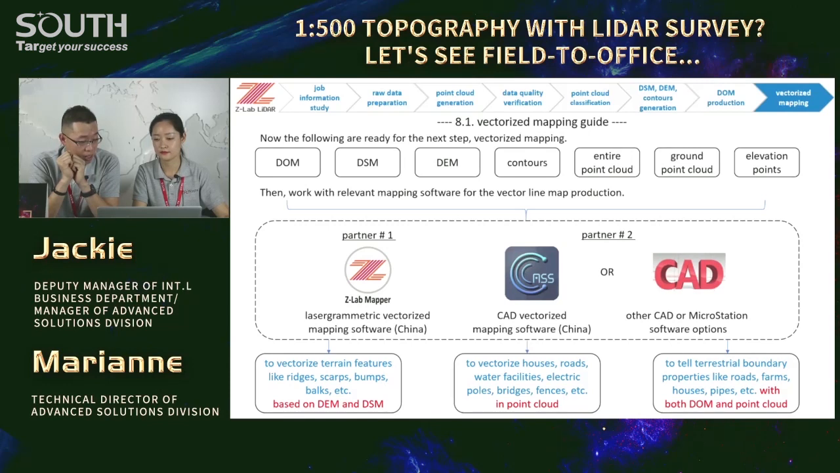The trees fell down and then they lie down on the ground, right? Fallen trees, though lying on the ground, do not belong to the ground. They are actually, we say, trash or garbage, right? So in vectorized mapping, we cannot vectorize them as vegetation, right? So in one word, we need all such kits to do our job.